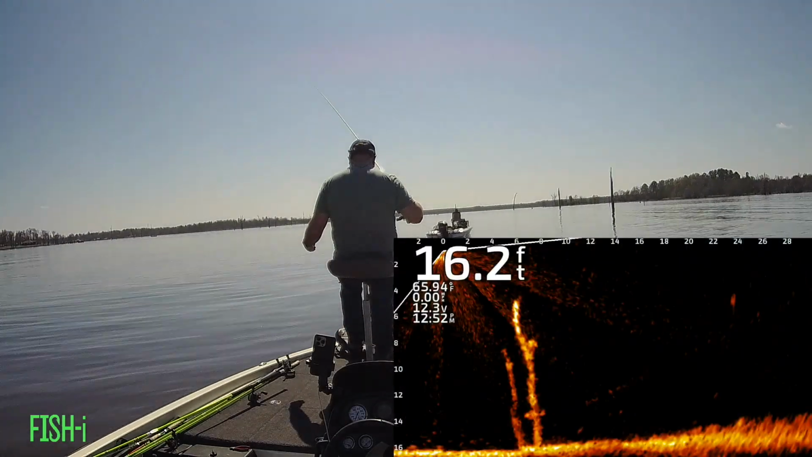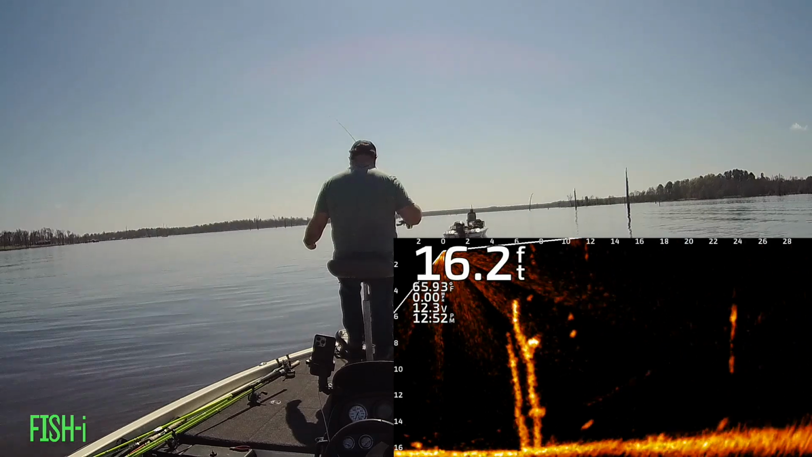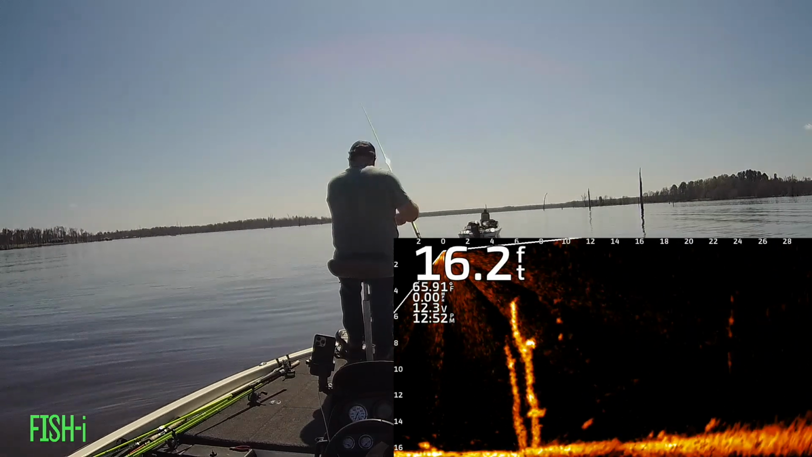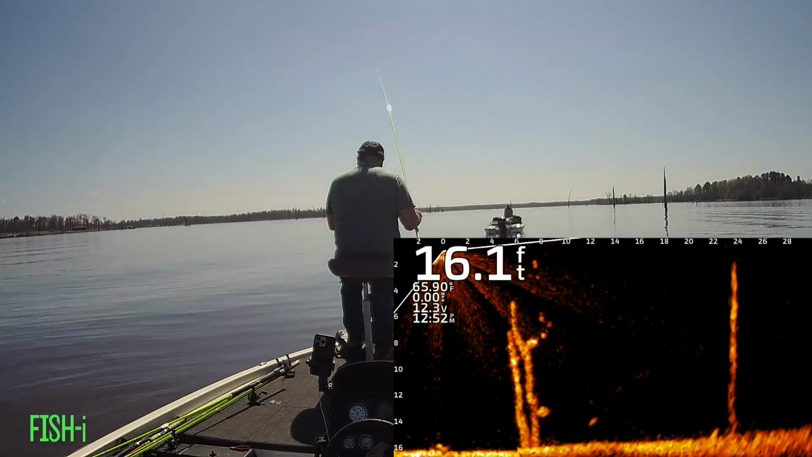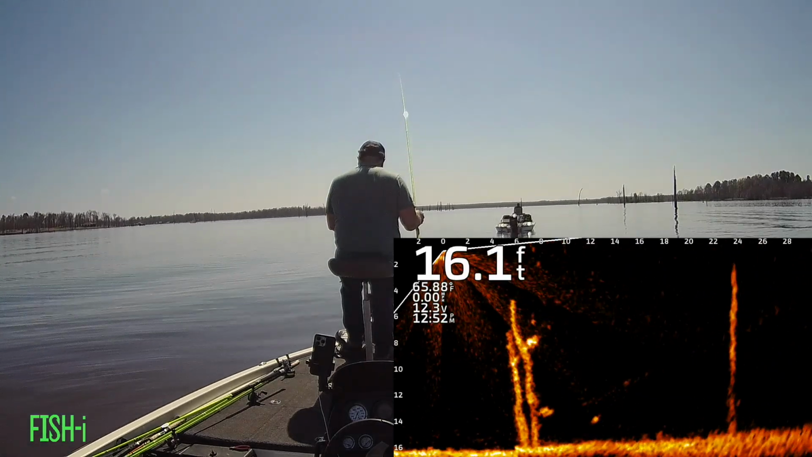Here's a pretty exciting tree right here. Got a good fish up top and one at the bottom. I'm gonna try the top one first and see if he's interested. And I really don't get any reaction.